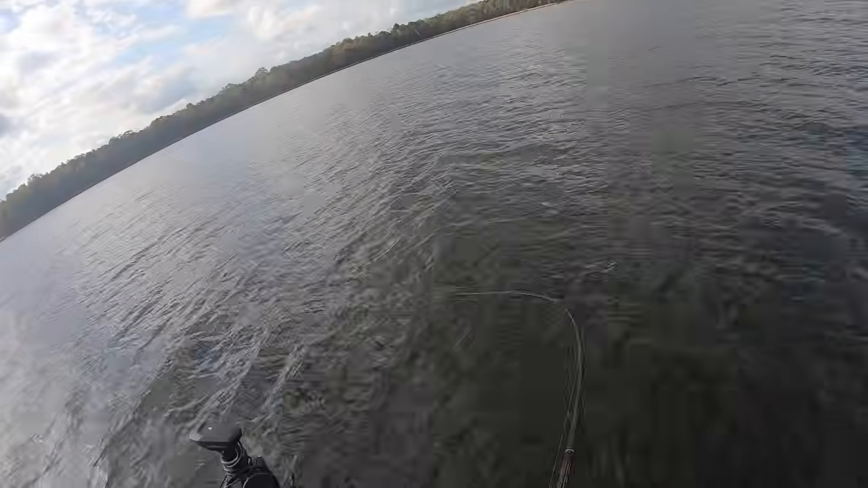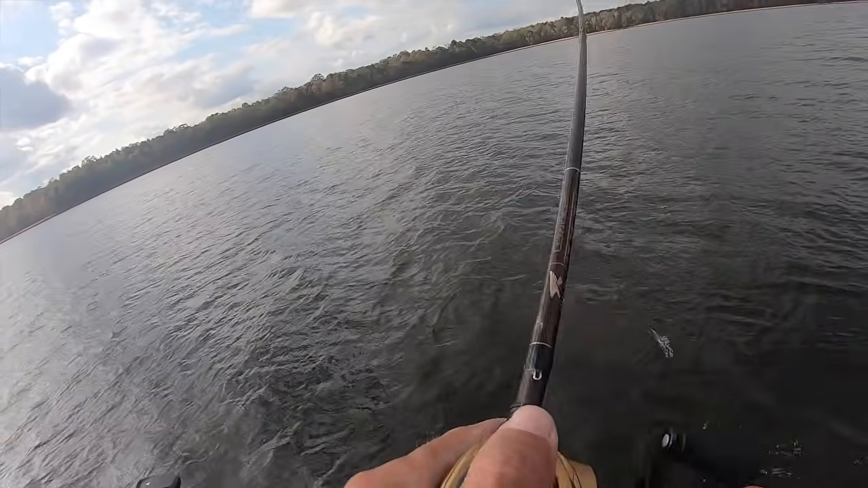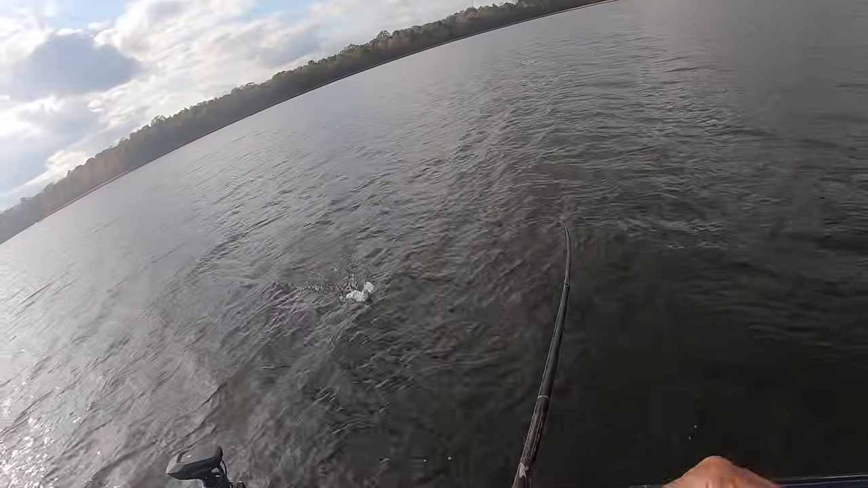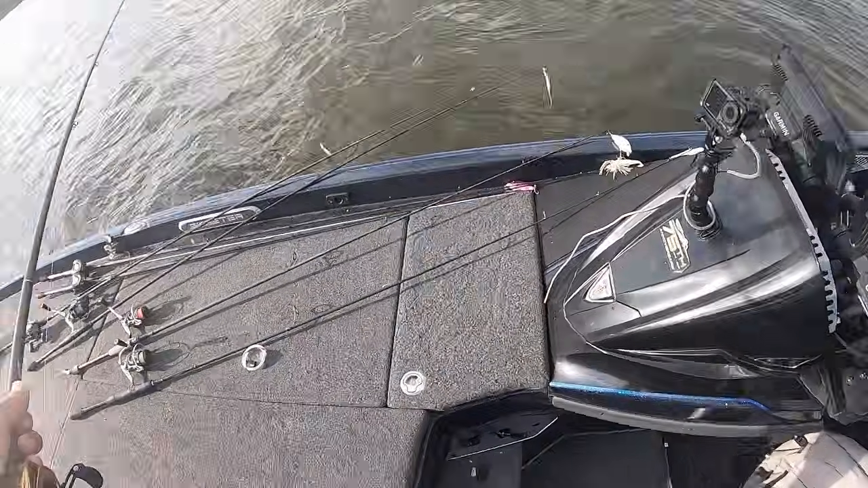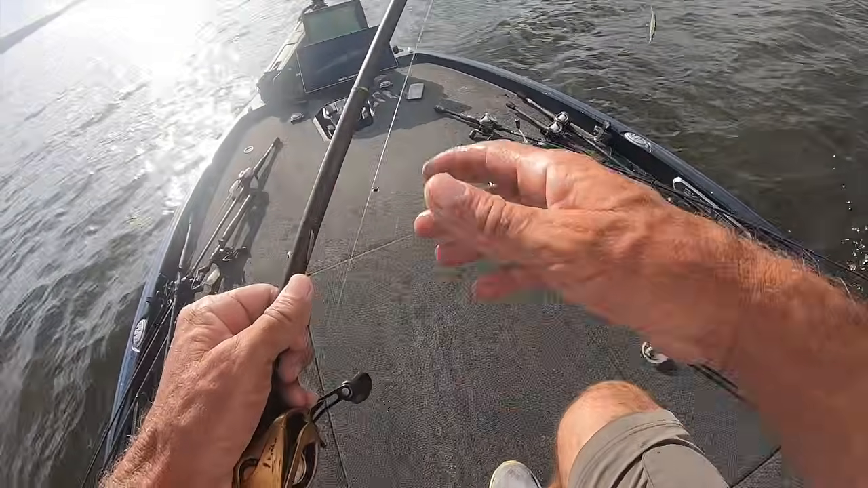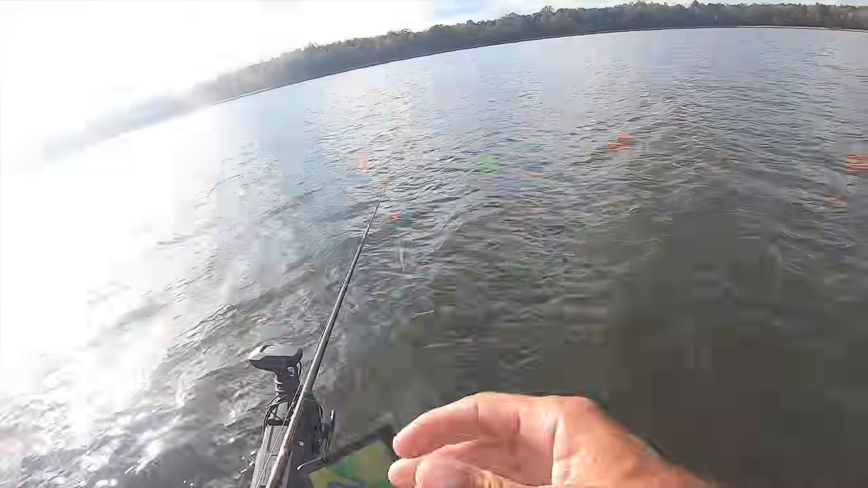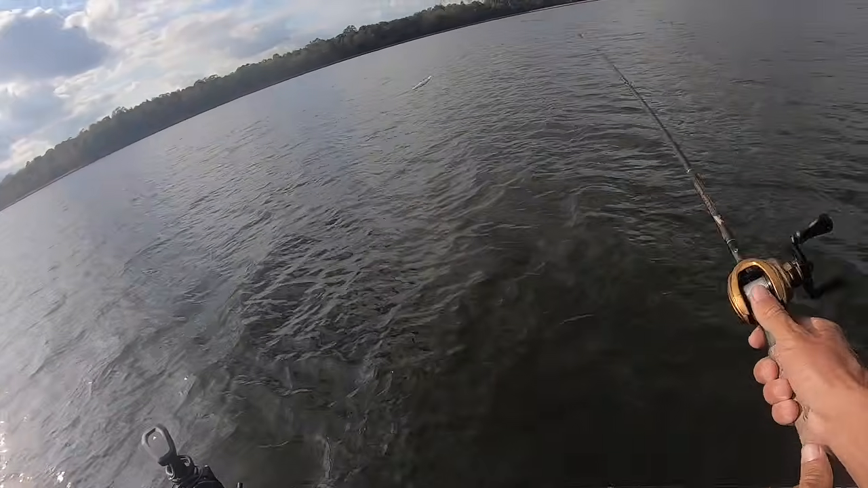I've caught so many. I don't know if they're getting used to it. I'm just throwing this Strike King Deep 300. Oh, heads up. I don't know what got caught on camera because my camera turned off, because every once in a while when I use this kind of camera, it unplugs. But dude, I had some wild stuff go on